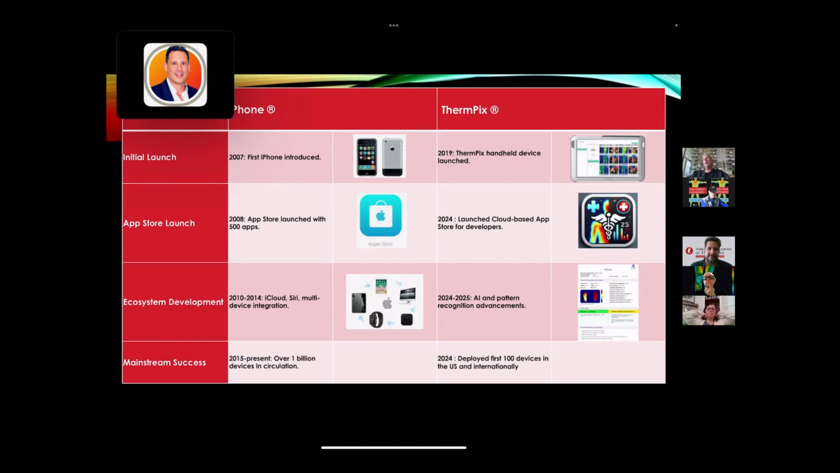And then in 2015, they had over $1 billion devices in circulation. We've deployed about 100, so we've got a ways to go. But I think we'll get there over time. At the very least, the platform technology will get there over time.